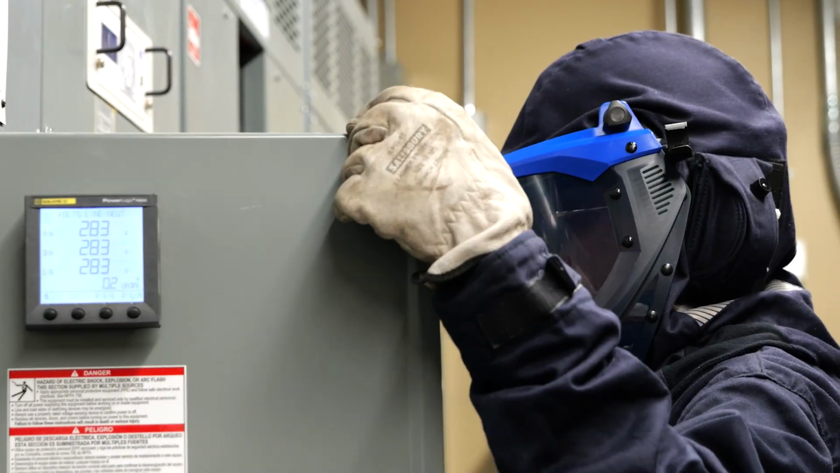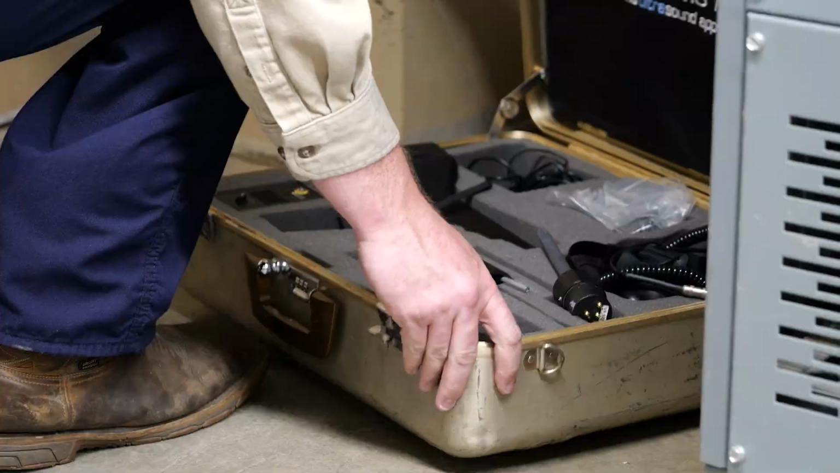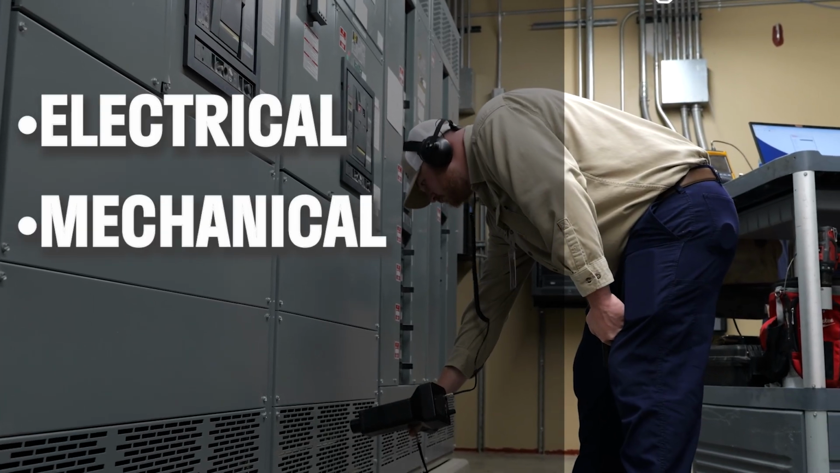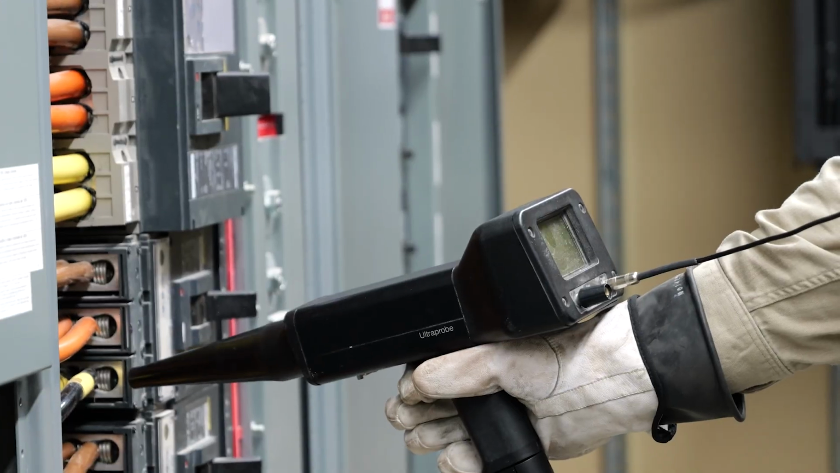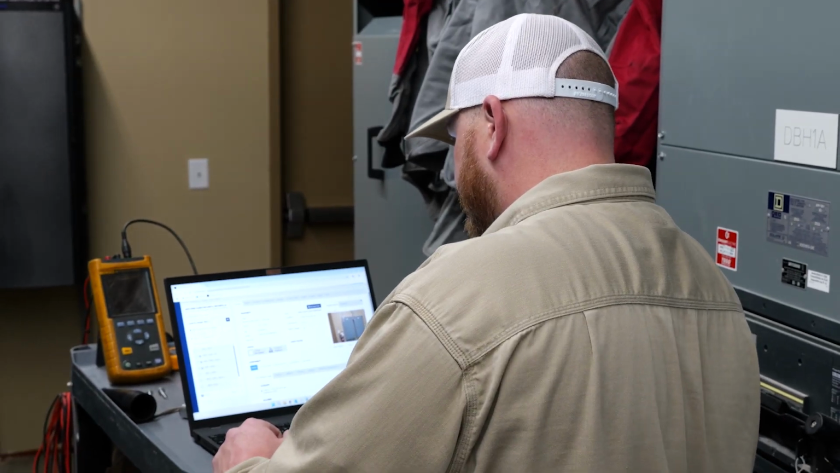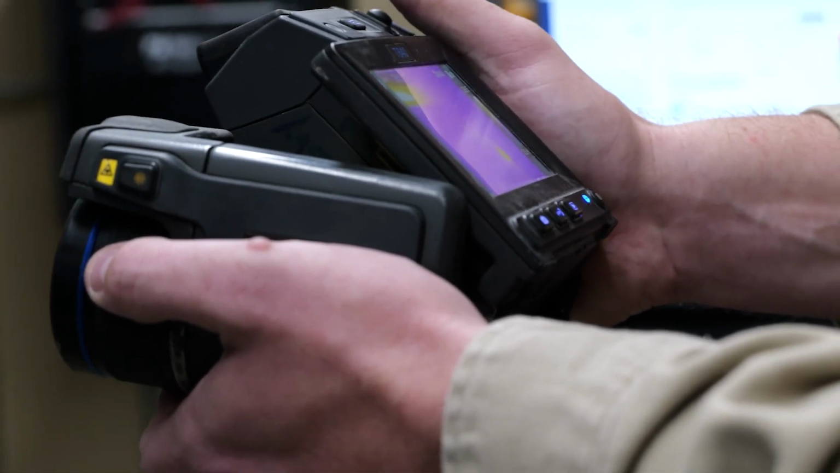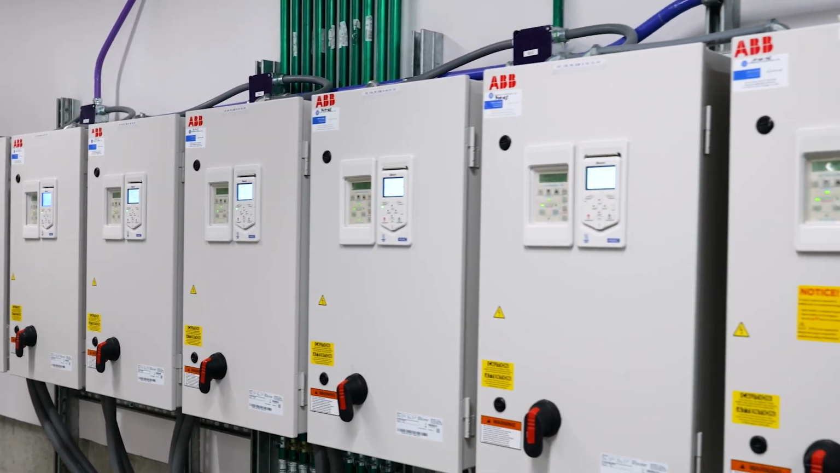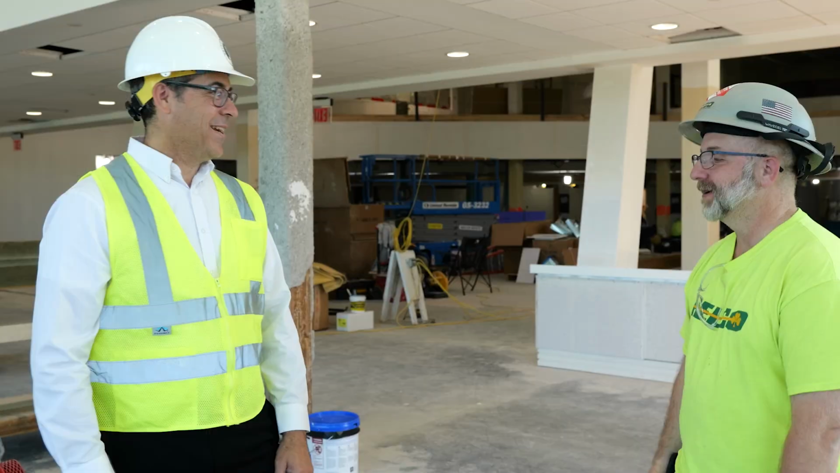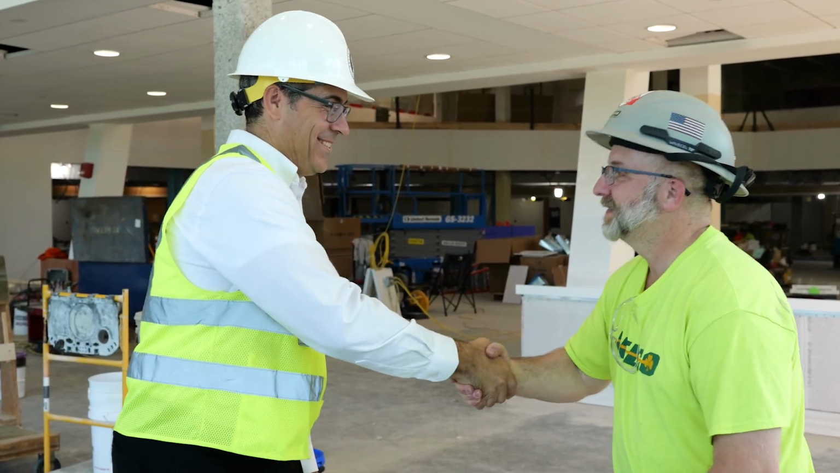RELCO's certified thermographers use state-of-the-art infrared cameras to scan your electrical, mechanical, and building systems for abnormal heat patterns before they become failures. It's more than catching a problem before it happens. Regular IR testing is part of a smarter preventive maintenance strategy, helping you improve equipment reliability, reduce unexpected downtime and repair costs, and support safer operations across your facility.